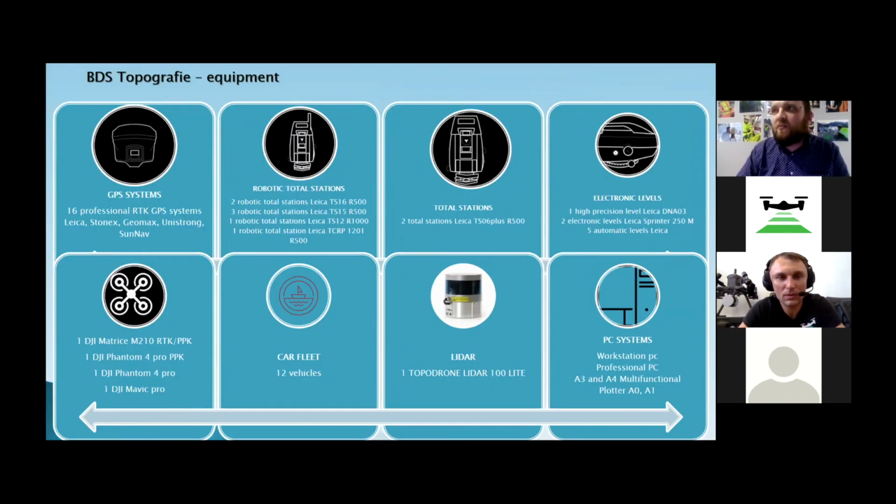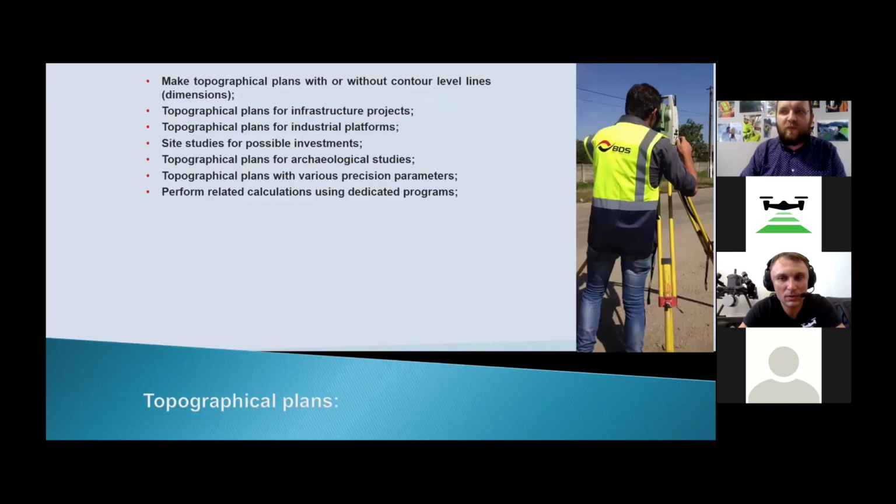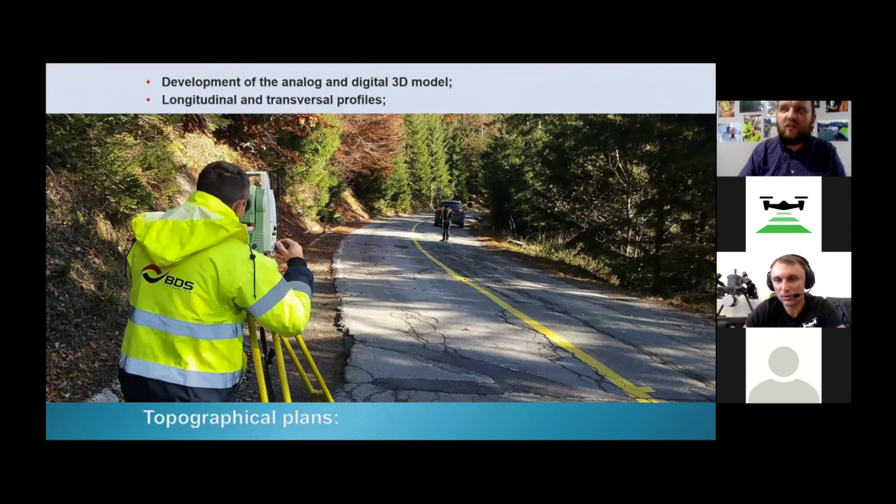Also, on this screen I have part of my equipment, and if you see here I put the new one, the PPK solution, which in my opinion is a good upgrade, and also the LiDAR is the new trend. Very short, a few types of our works: classical topography plans, measurements for road rehabilitation.